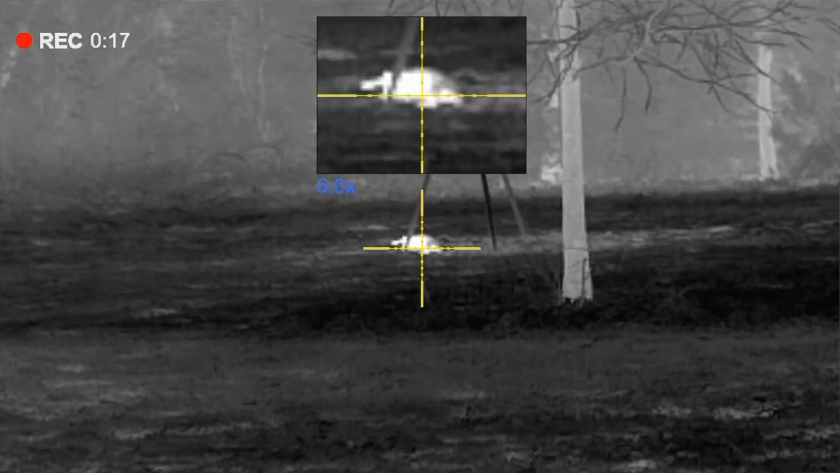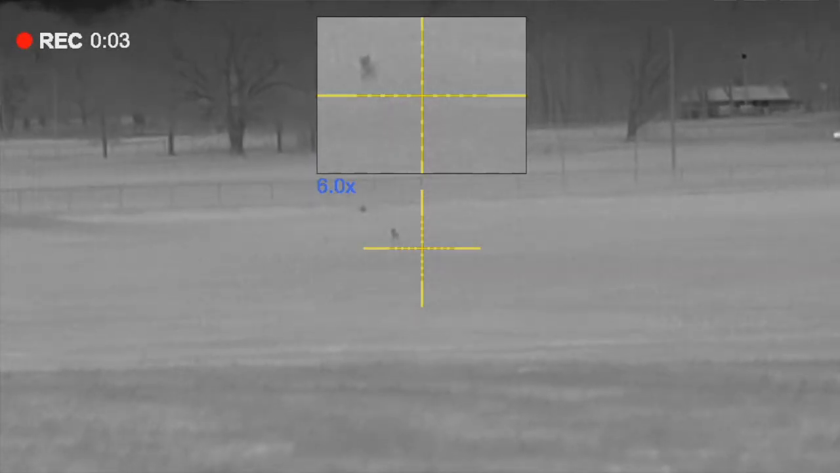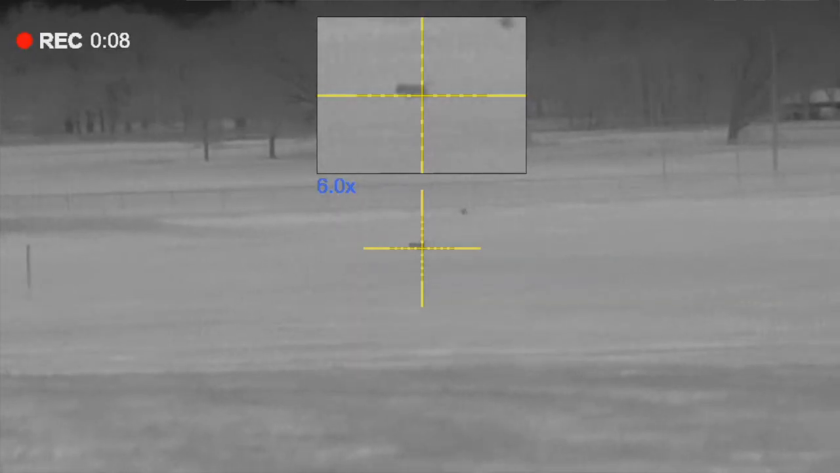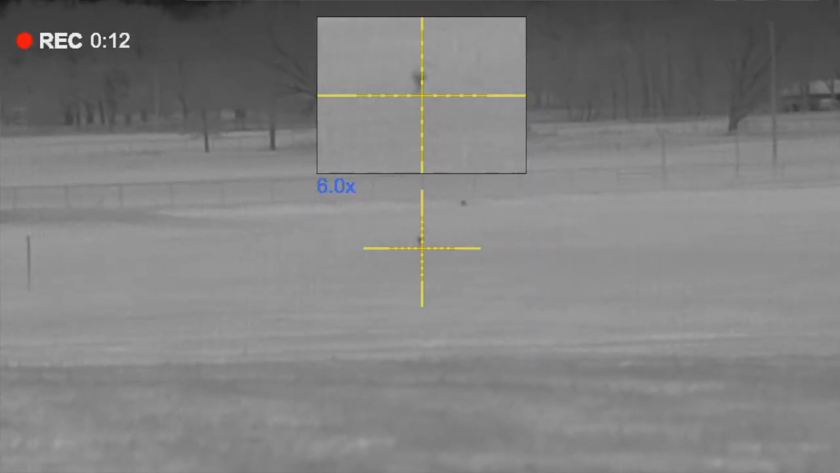Couple things, Pulsar scopes, they all come with a 3-year warranty. I know that used to be pretty standard. Right now, 3-year warranties are kind of on the lower end of the average. Most people are 4, and some people are even 5-year warranties. So I'd say that's kind of the only downside.